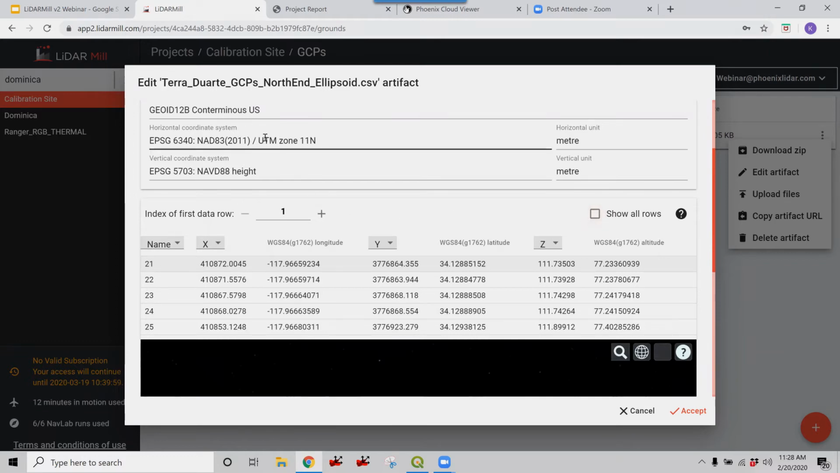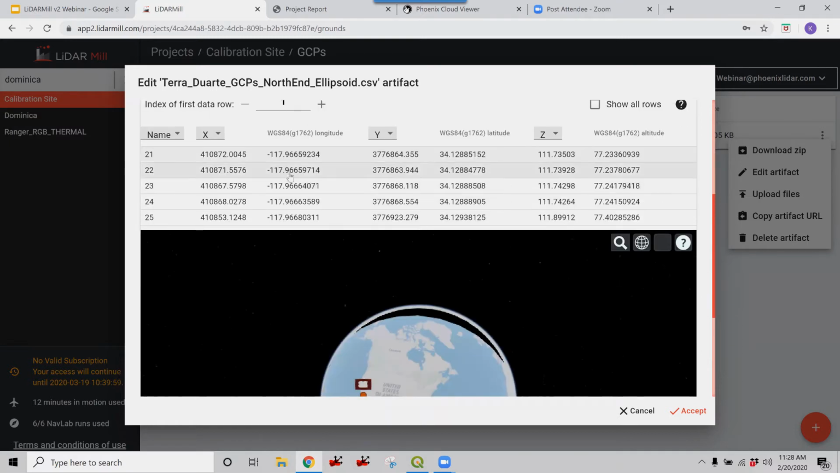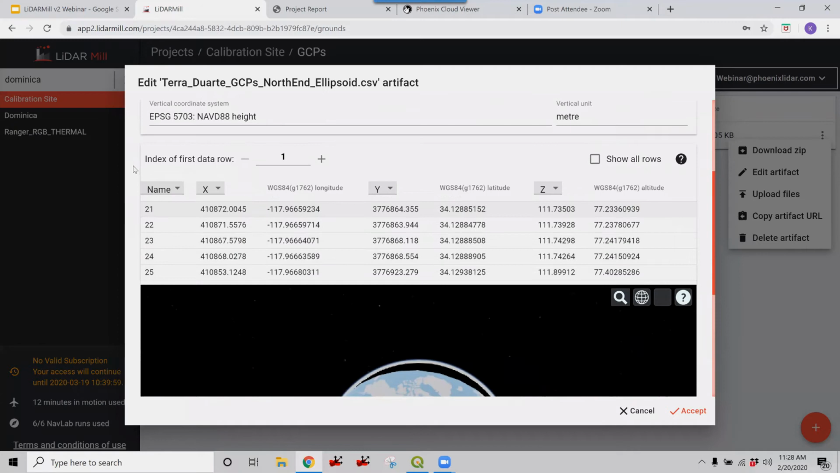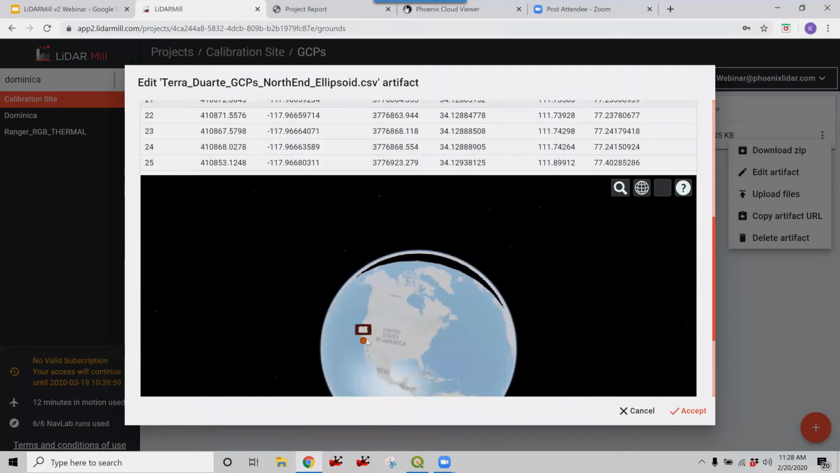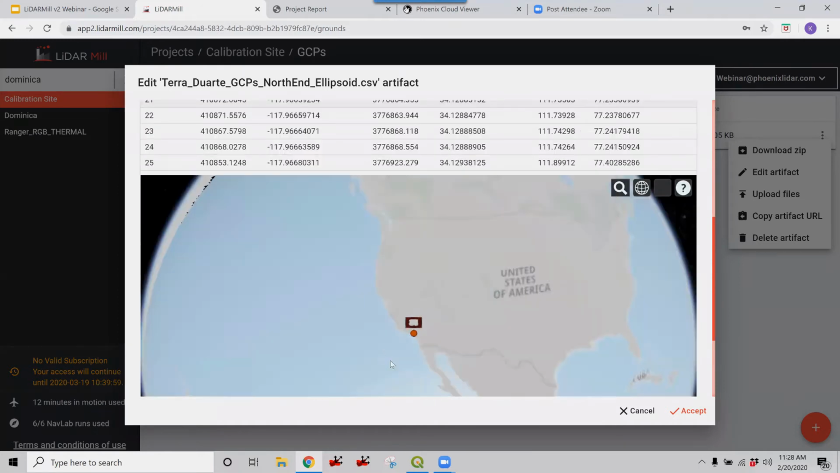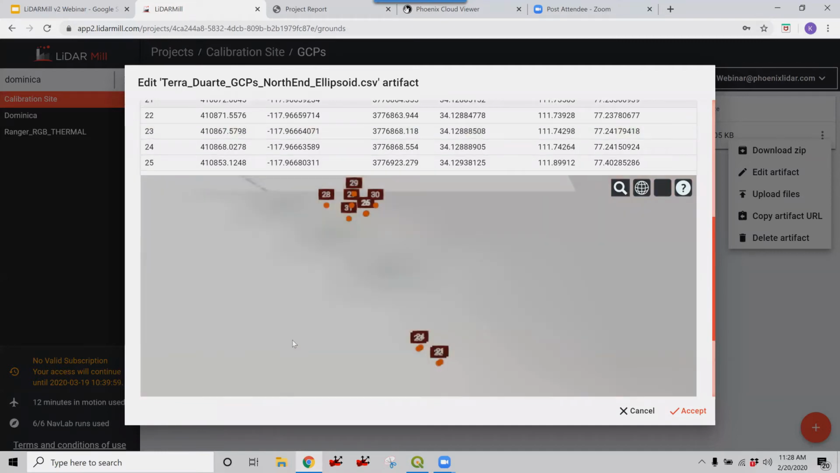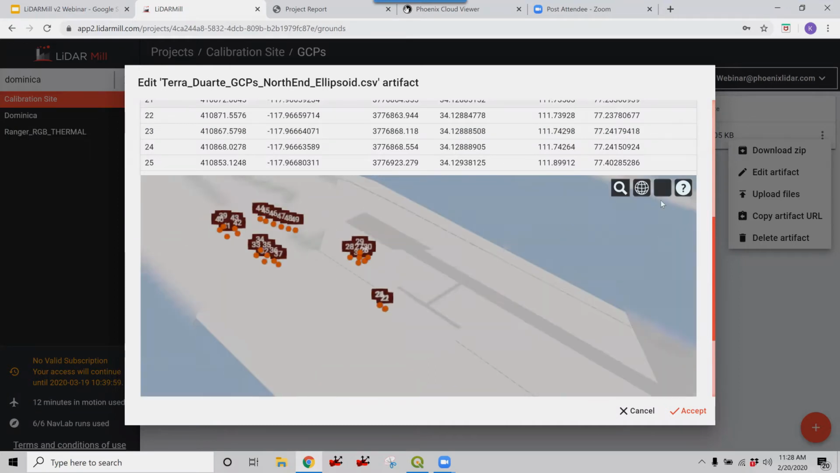Once you have your GCPs input in the correct CRS, LiDARMill will automatically convert to WGS84, and that's strictly for viewing purposes for these map layers. You can either use your mouse wheel to scroll in and zoom, or you can simply double click to view your GCPs.